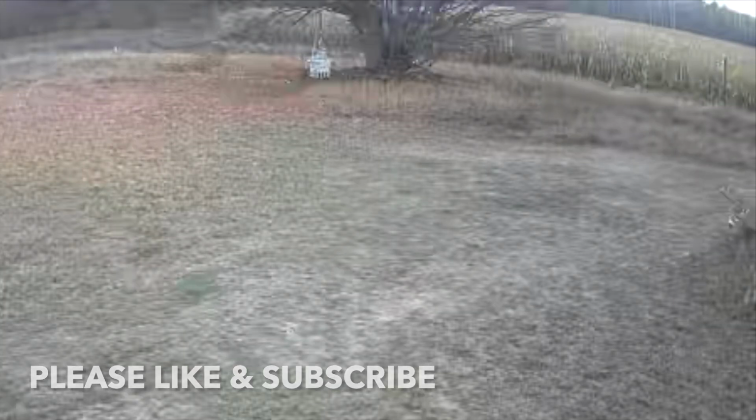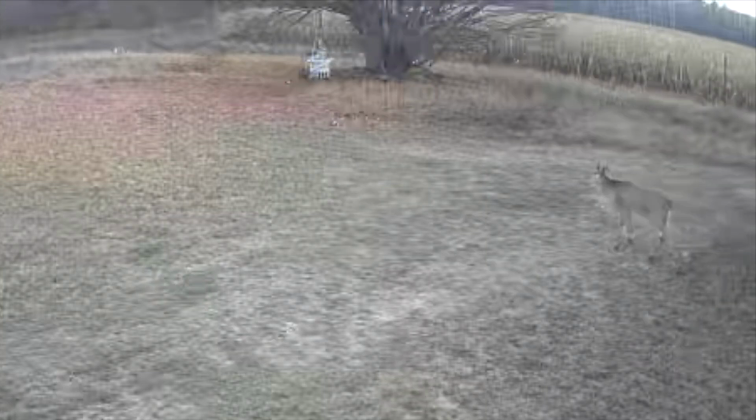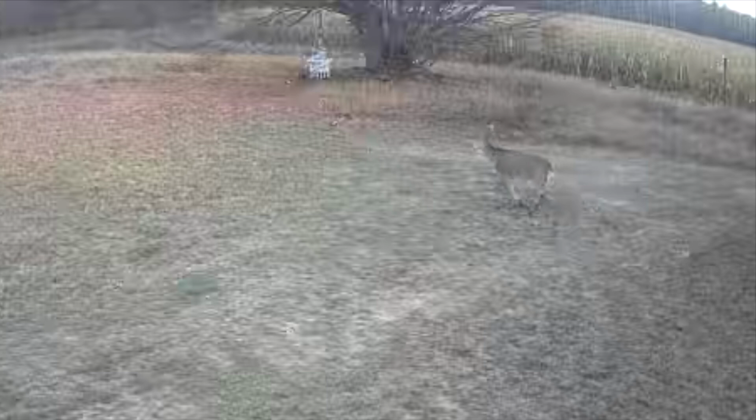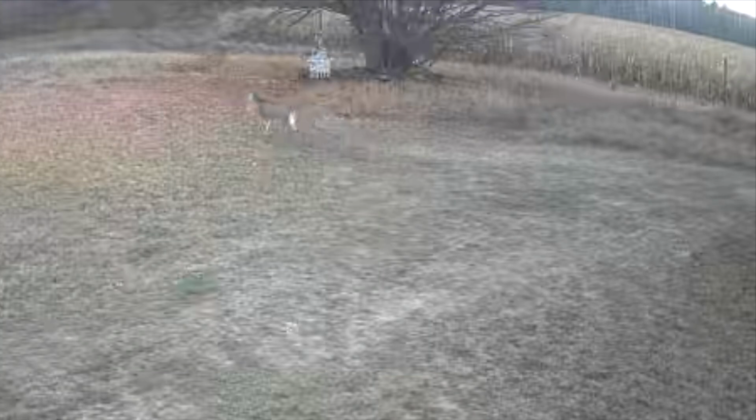And once again, the image isn't as clear as I'd like, but at least I was able to confirm that he was still in the area. By the way, this buck is only about 10 or 15 feet from one of our biggest outbuildings, so it doesn't disturb these deer at all to have our presence out here.